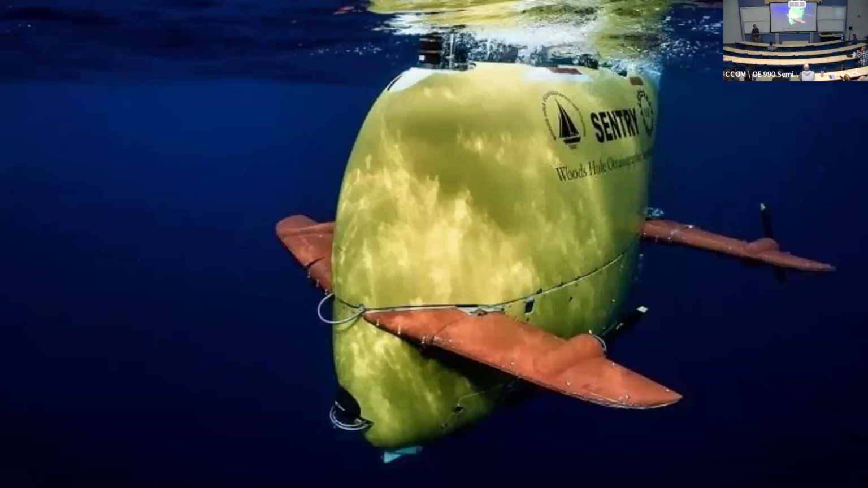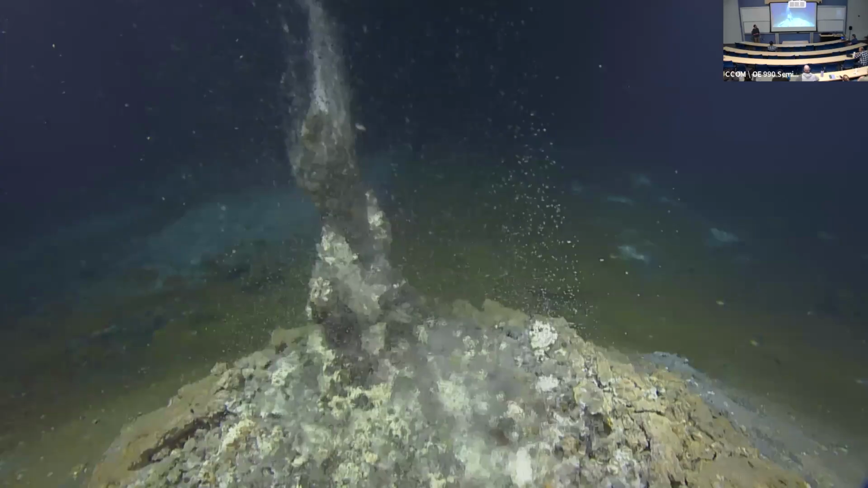In another example, we used AUV Sentry. As we heard last week from Dana's talk, often AUVs are used to hunt for these hydrothermal vent sites. And finding more intelligent, effective ways to do that is an important focus of research right now.